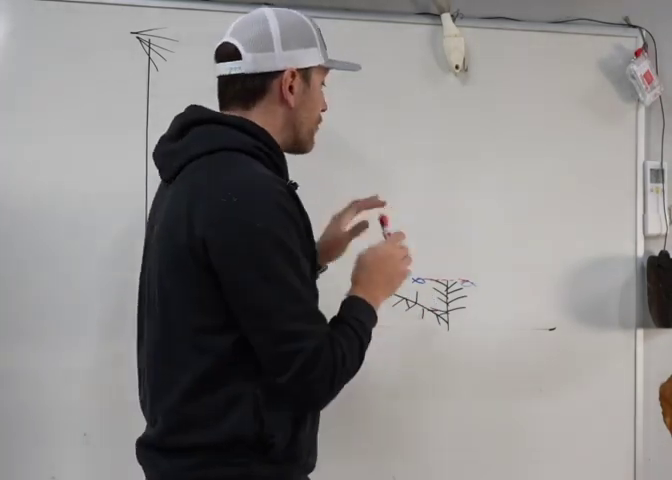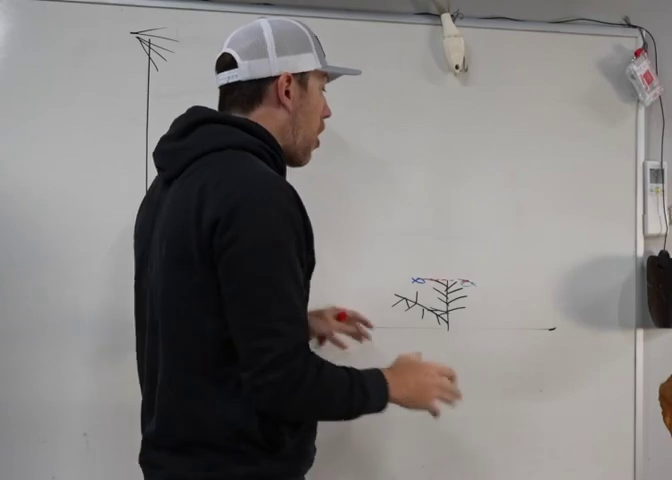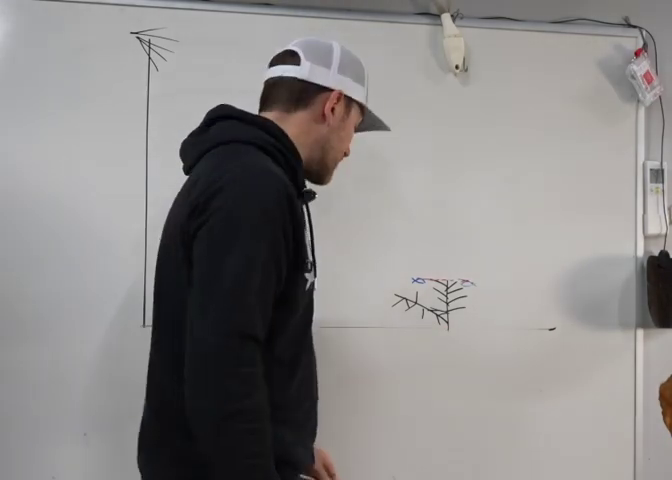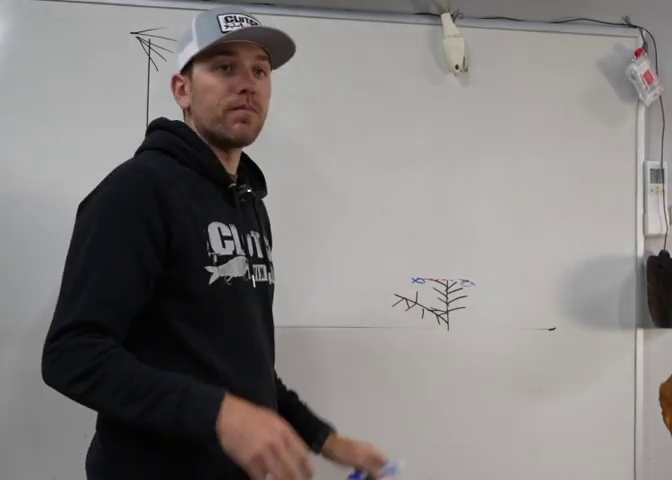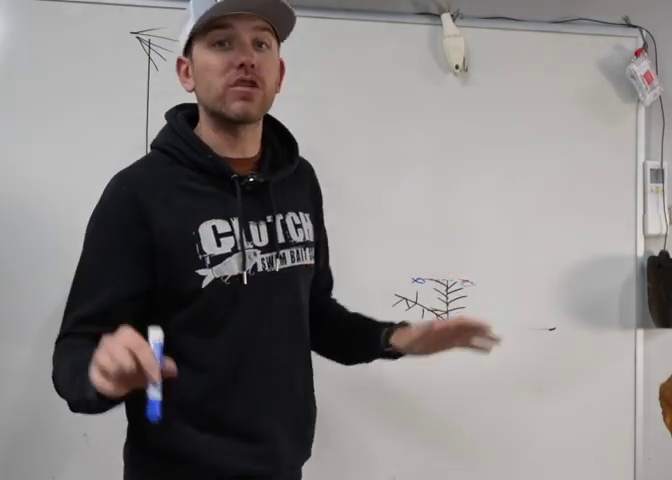Fish are feeding up. They're not super lethargic like we always thought in the wintertime. They are more apt to chase something down. So I like to bring my bait above the fish. How far above is the biggest question.